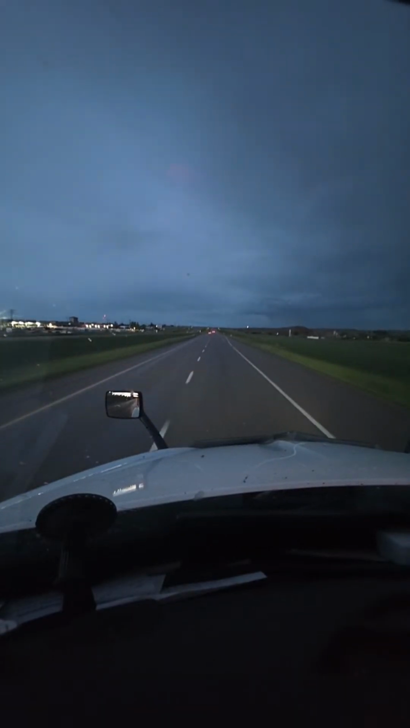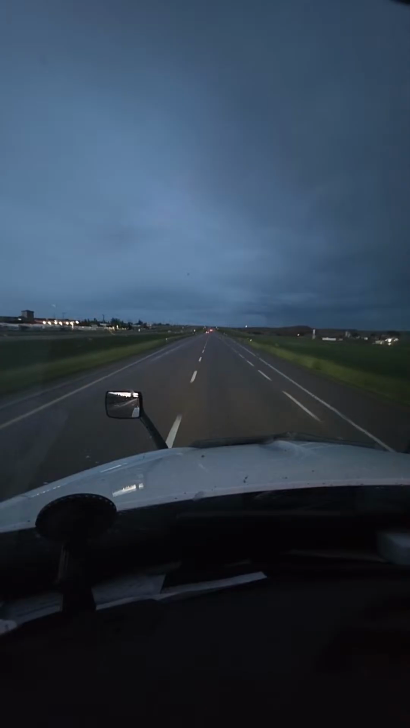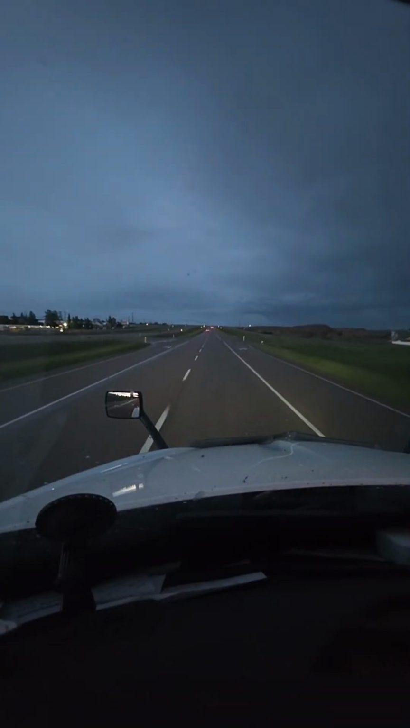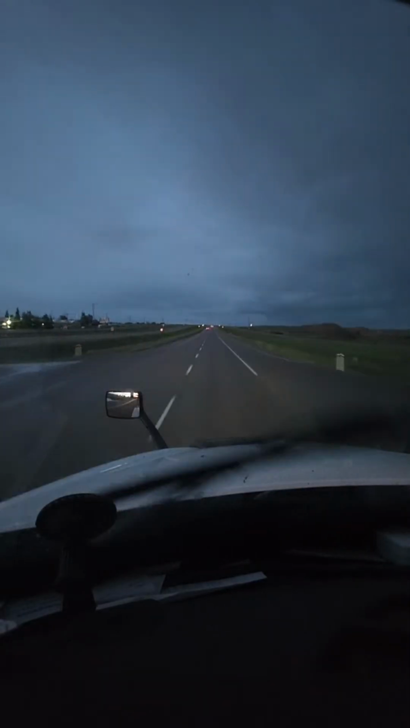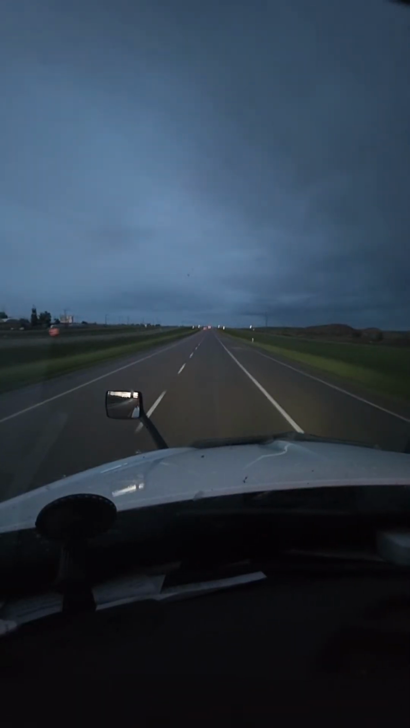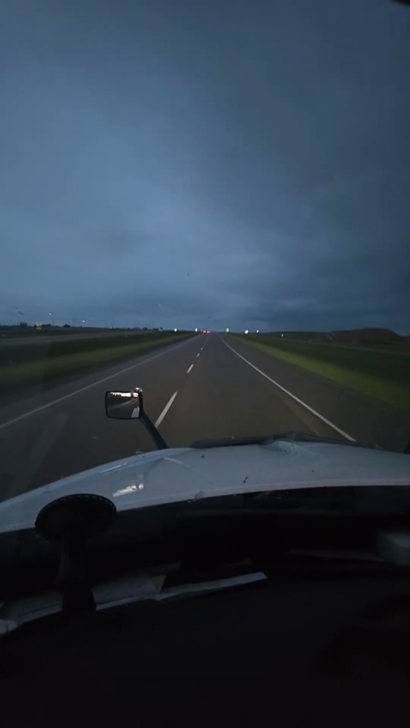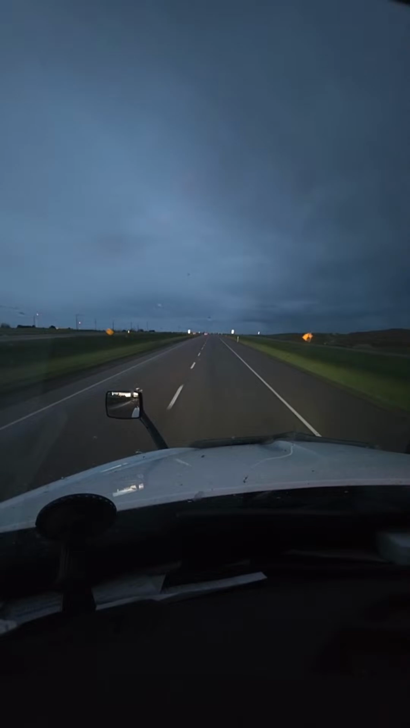And the fuel now in Canada, with my discount at the Pilot franchise, is going to be about $4.70, $4.60, 70, 75, 60, stuff like that. So it's well worth it to take the trip.